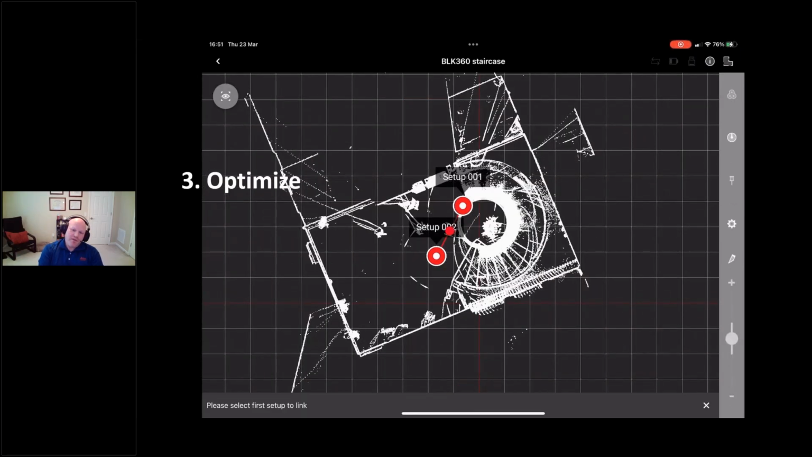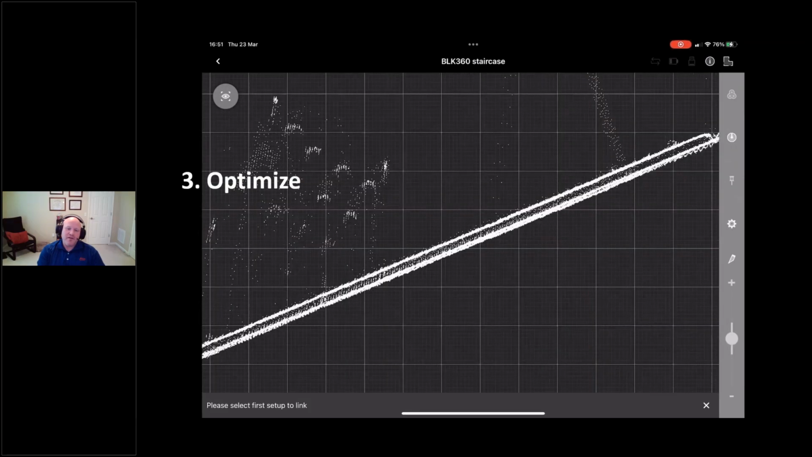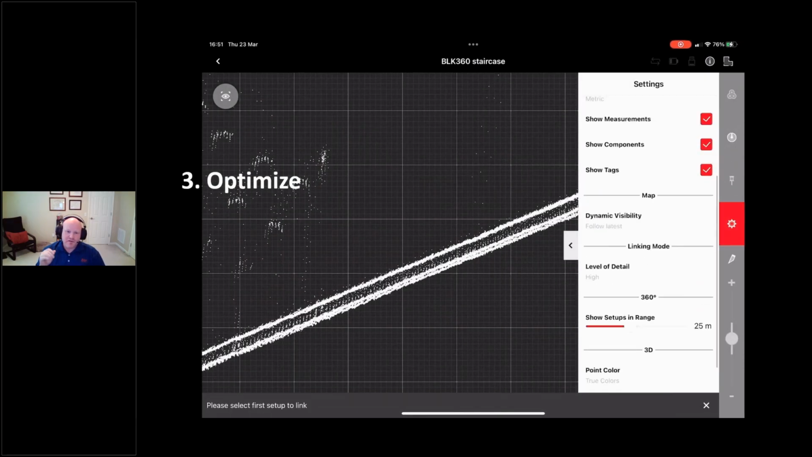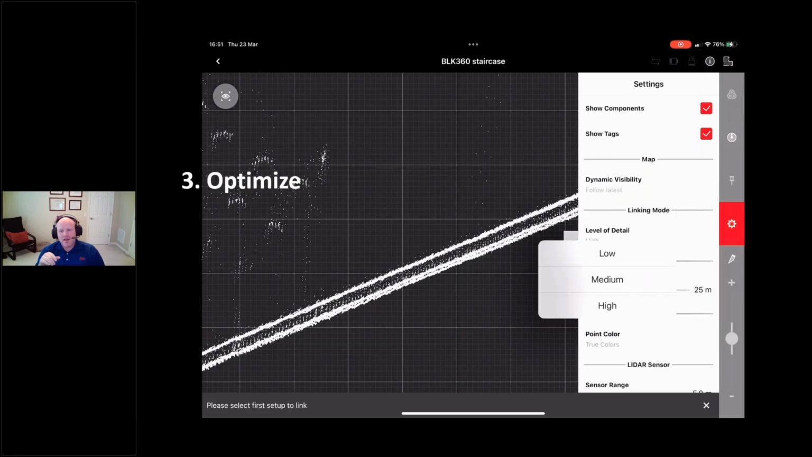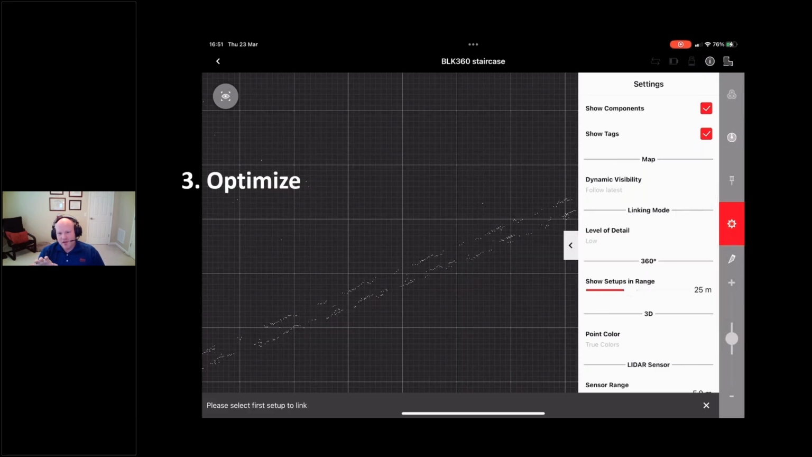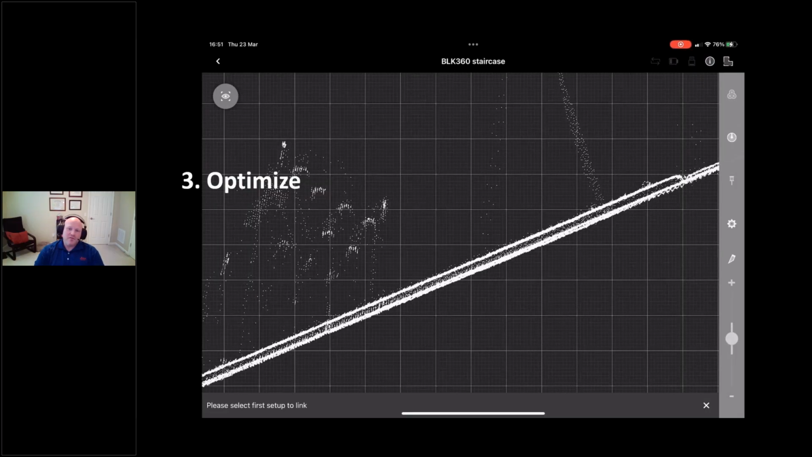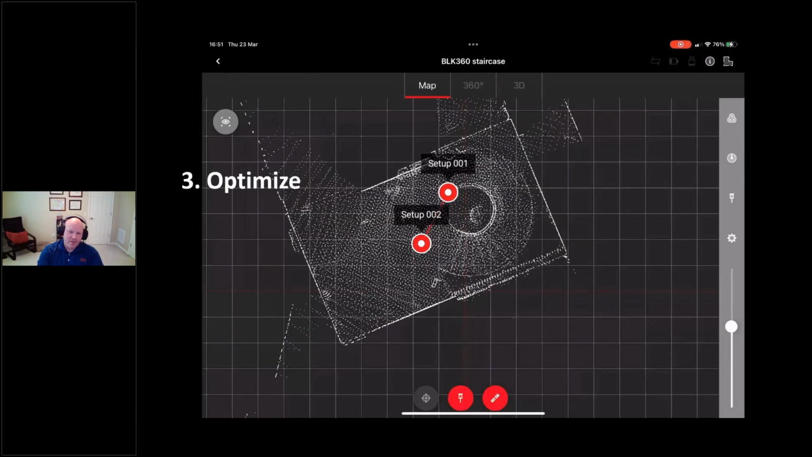But this level of detail actually drives the calculation, how many points are used to do this link creation calculation. And I believe if you dive into the documentation, you probably don't want to use high unless you're using something like a high-end tablet like an iPad Pro. You're probably going to want to do low or medium. That way you don't flood the cache of the tablet that you're using.